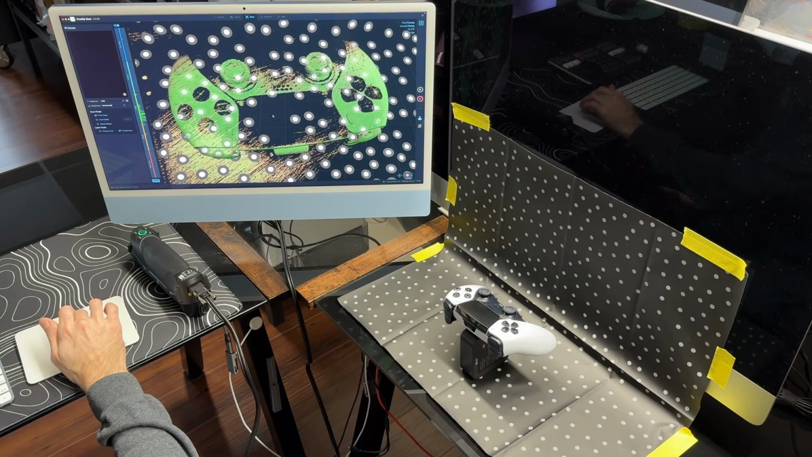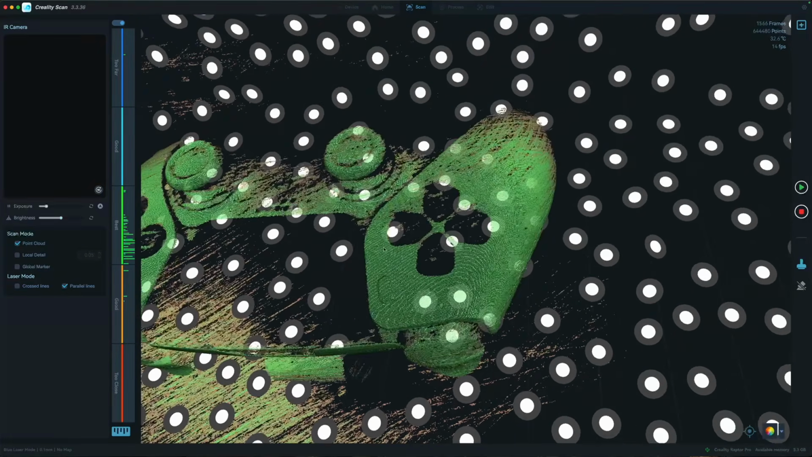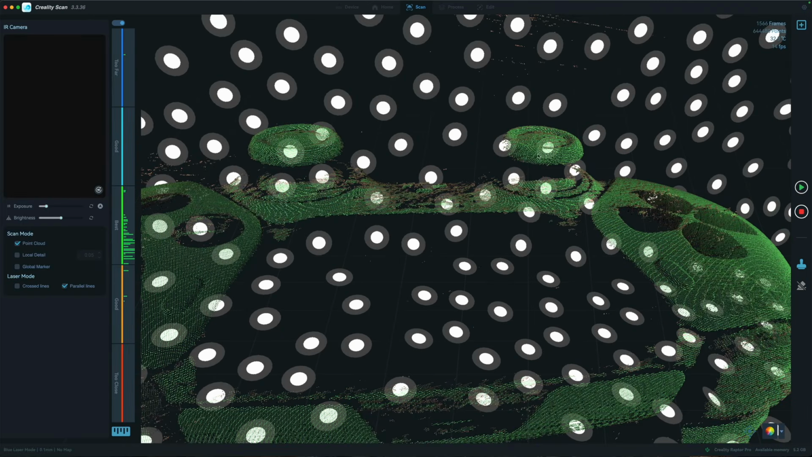The trackpad, however, has a bit of a glossy finish, and it's just not registering at all. I will have to increase the exposure quite a bit more to capture that. The D-pad too also has the same issue as the other buttons. One thing that I'm going to cheat just a little bit with here is actually just removing these thumbsticks so that we're not casting a shadow.